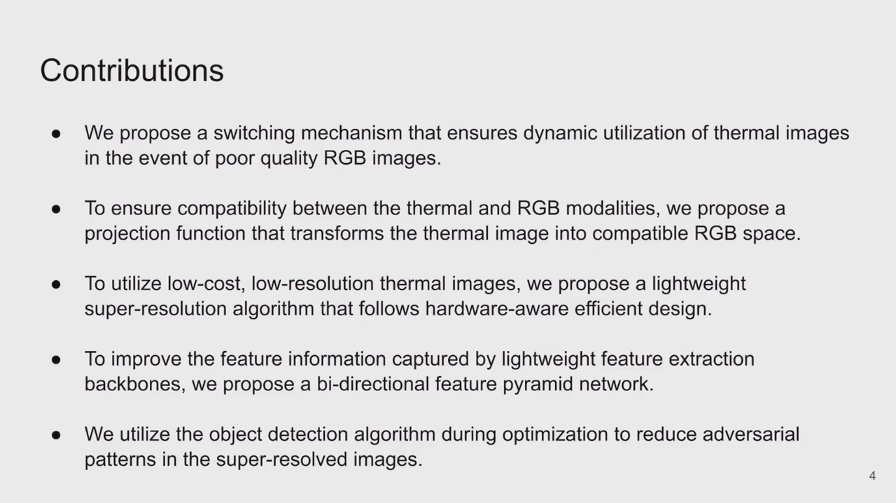First, we propose a switching mechanism that ensures dynamic utilization of thermal images in the event of poor RGB cameras and enabling a shared object detection algorithm. Second, to ensure compatibility between the thermal and RGB modalities, we propose a projection function that transforms the thermal image into a compatible RGB space. Third, towards enabling a low-cost solution, we utilize a low-cost, low-resolution thermal imaging sensor and increase its resolution by integrating a lightweight super-resolution algorithm that allows for hardware-efficient design.